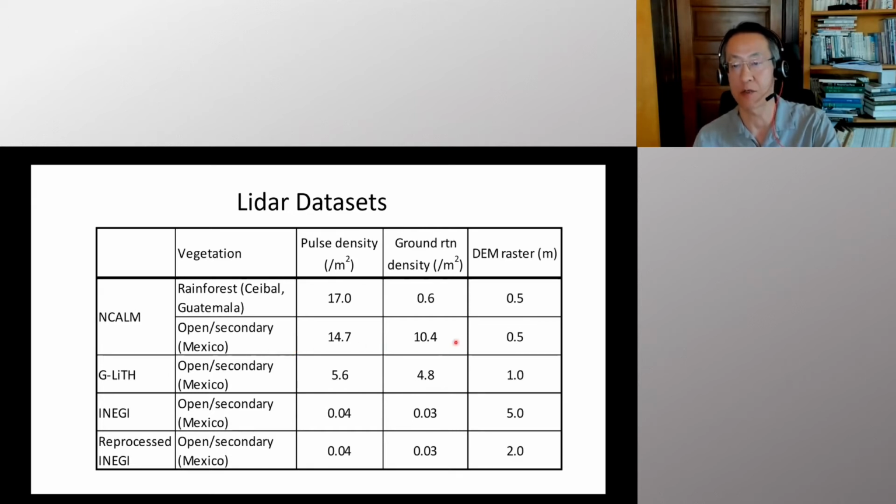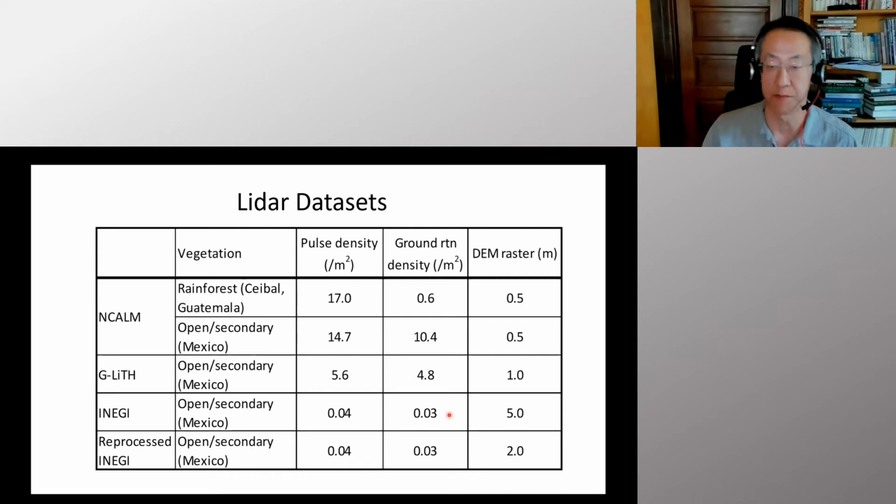So here, high resolution LiDAR gives you a ground point density of 10 point something. G-Light is a little bit lower. INEGI LiDAR, if you see, pulse density is much lower. Ground return density is 0.03, which is much lower. So this data set is pretty much underused by archaeologists because many people thought this is not really useful for archaeological purposes. But I would like to show that actually it can be pretty useful.